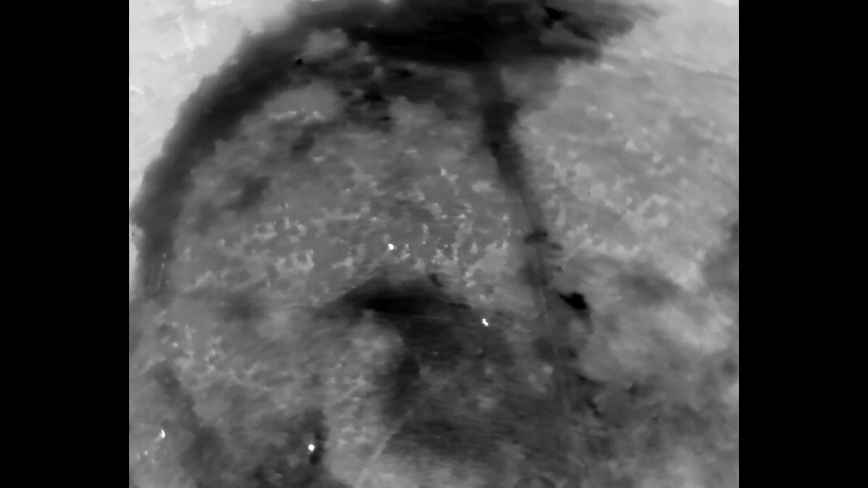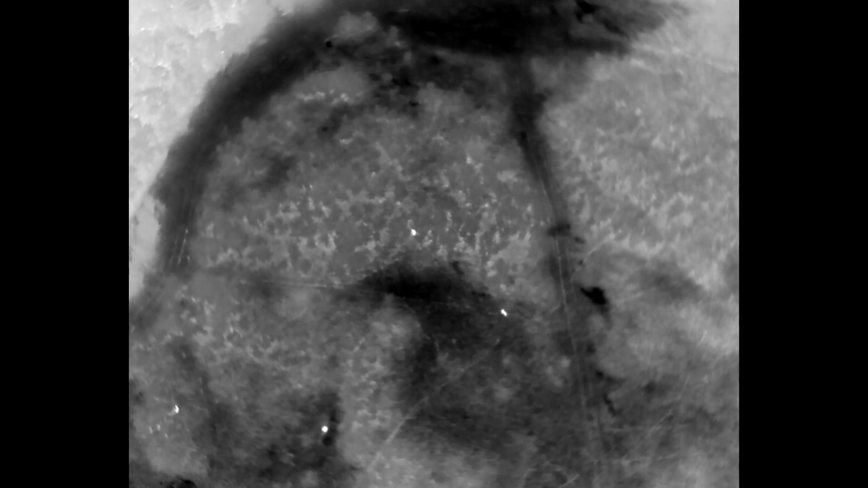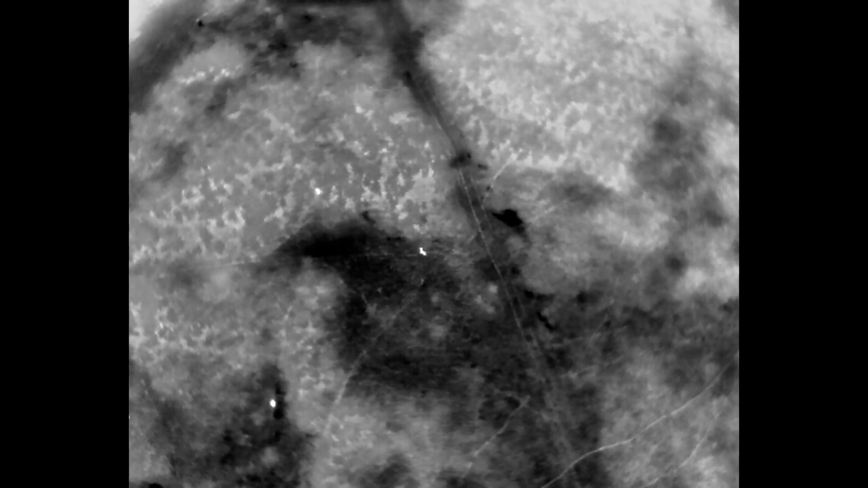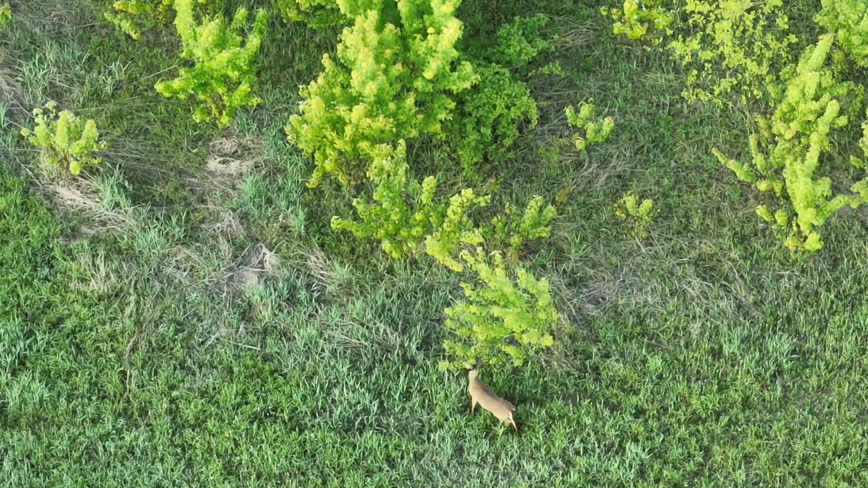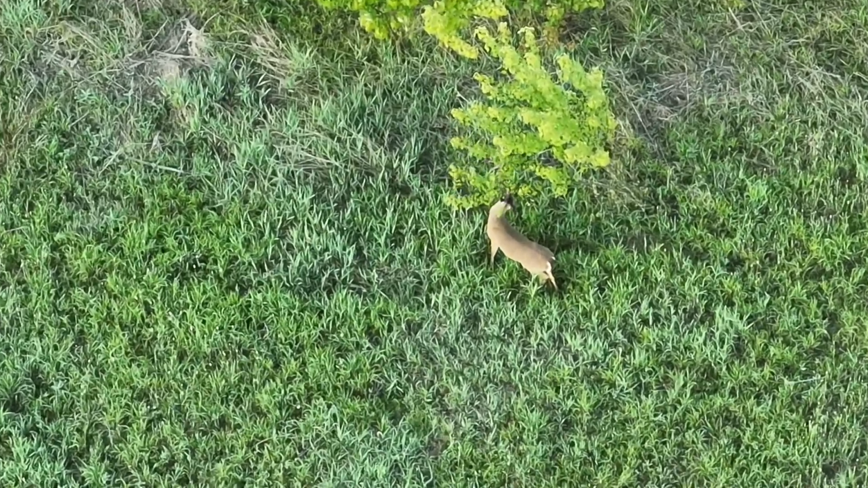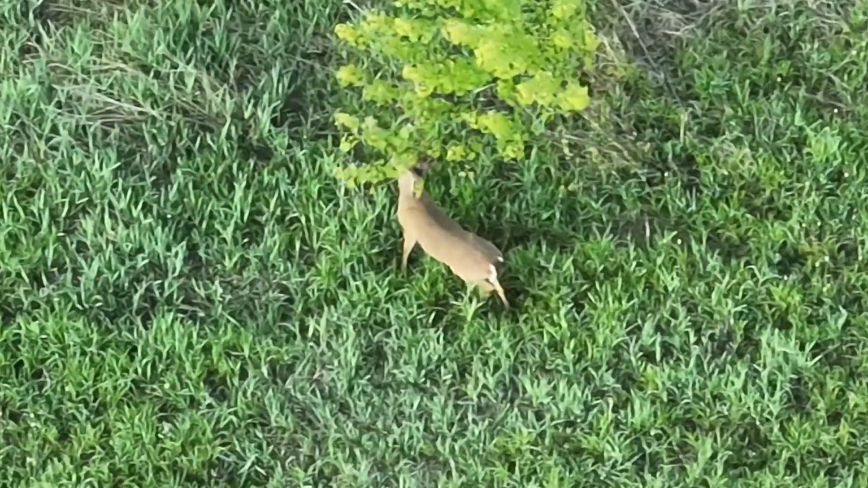So here's the instigator. He's the rightmost deer, and he's coming up to the deer that's in the center of the frame now, or the uppermost deer. The 2 other deer are to the left, and we'll watch what this instigator does. We probably all know people like this. So here we go. We're working the branch again. I'm not sure.